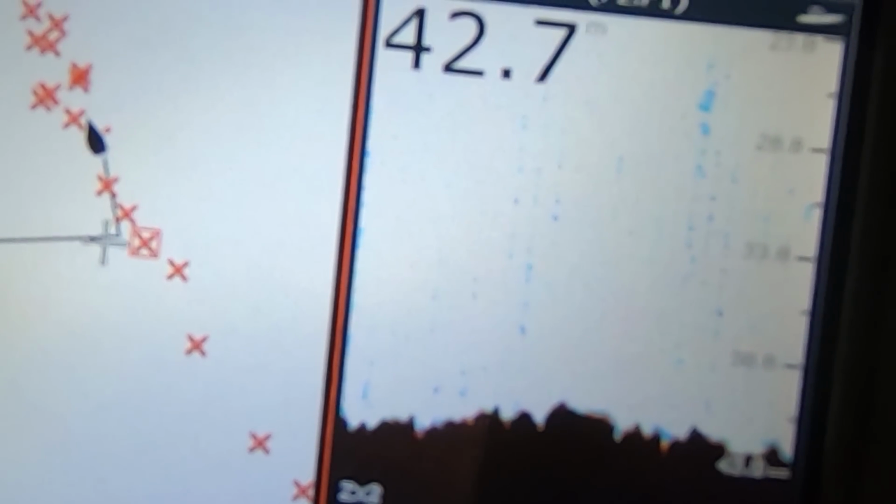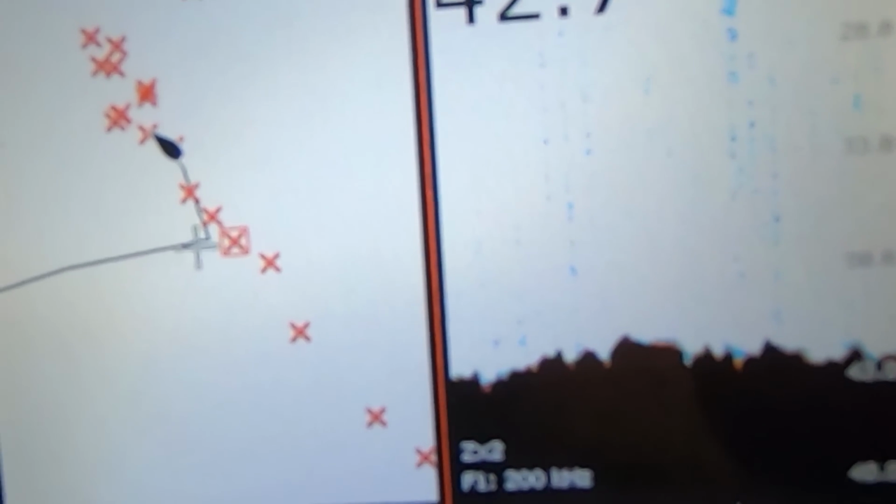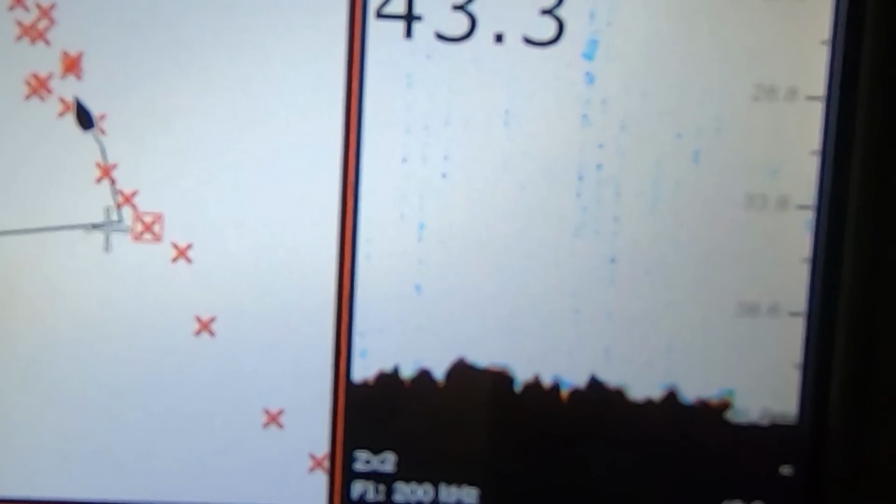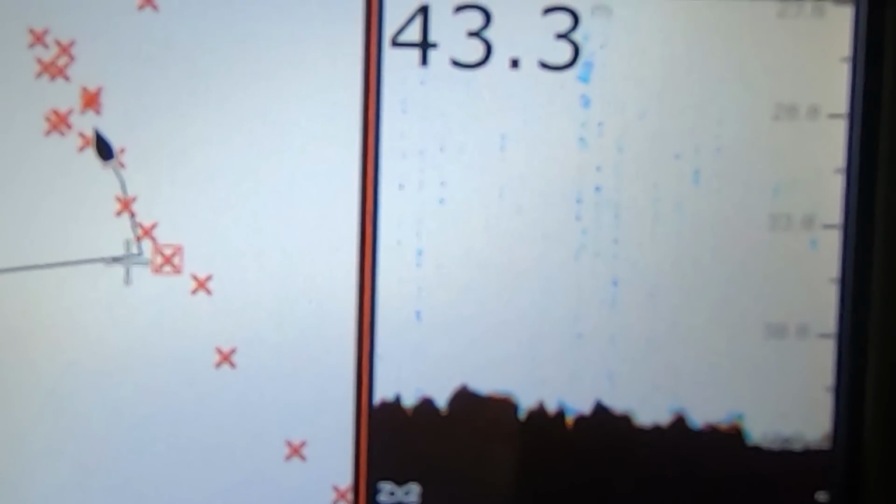Once we get to the spot, the first thing we do is have a look around with the sounder, so I thought I'd walk you through what we're seeing. At the moment, we're slowly driving up along the reef towards our actual mark or spot, which you'll soon see is a larger lump of reef that rises up.